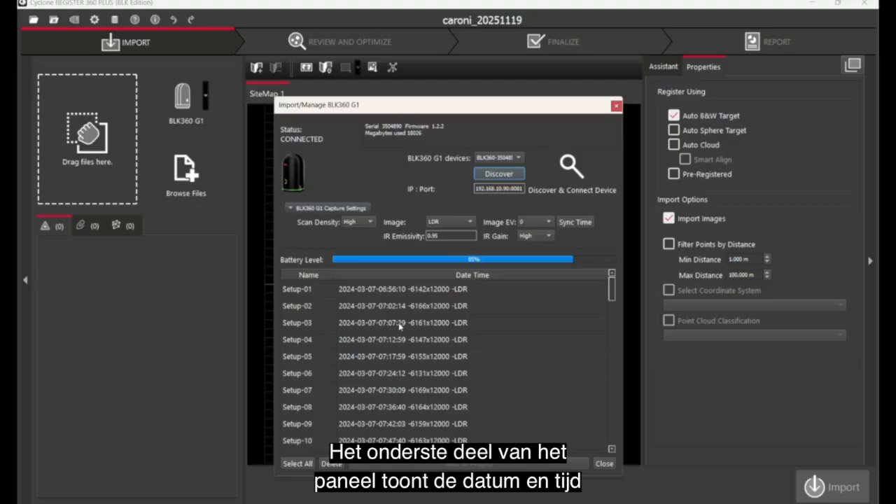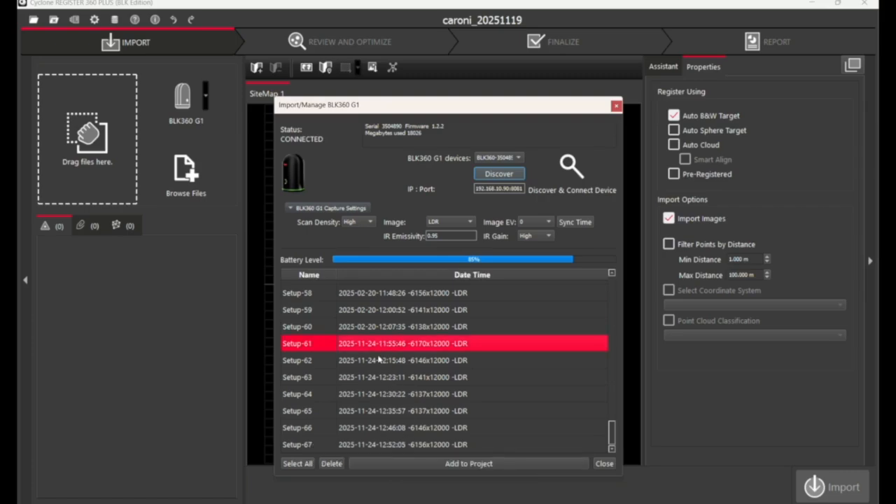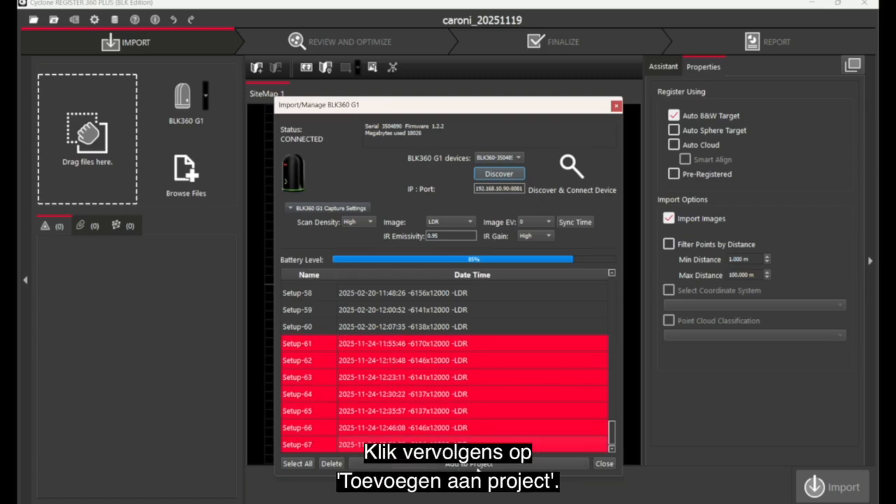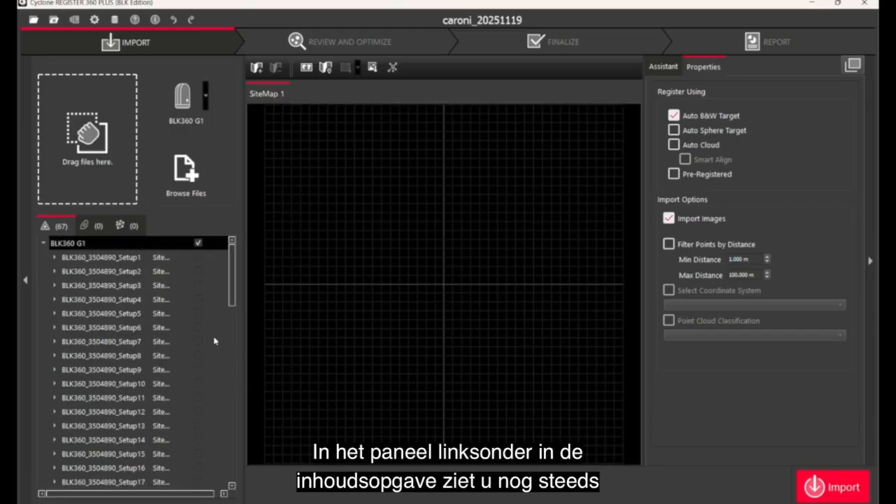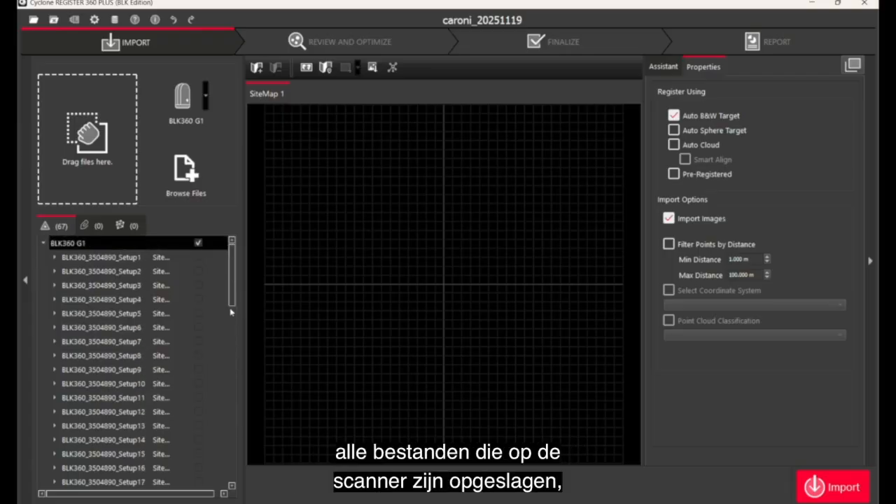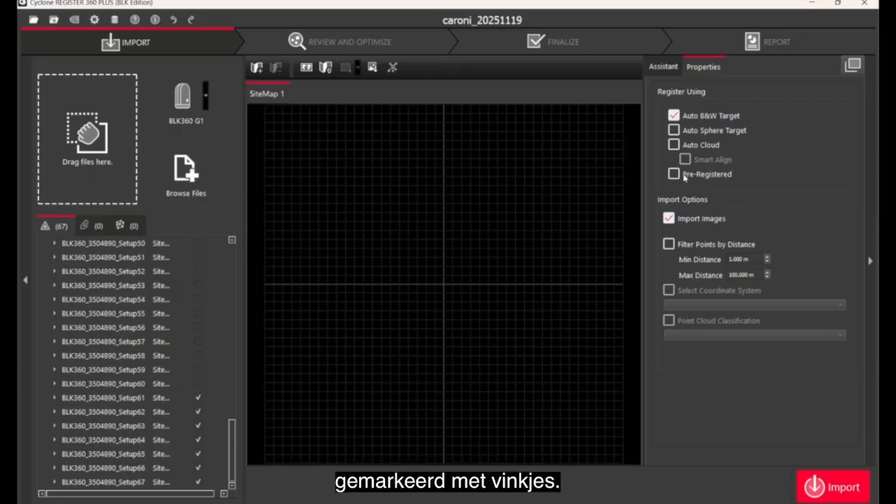The lower part of the panel has the date and time of every single scan that is still stored on the scanner. So you can select the scans that you collected in the field. Then click on Add to Project. On the bottom left-hand panel in a table of contents style, you still have all these files which are stored on the scanner, but your scans from the individual project that you selected are highlighted with ticks.